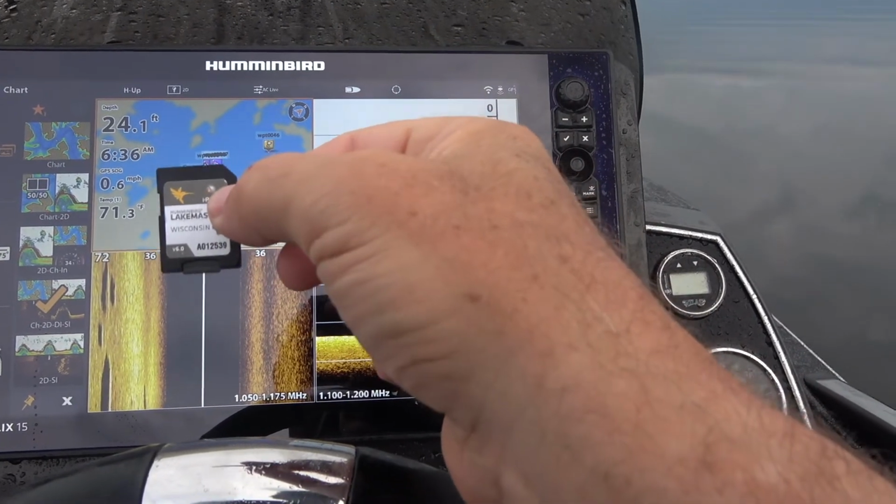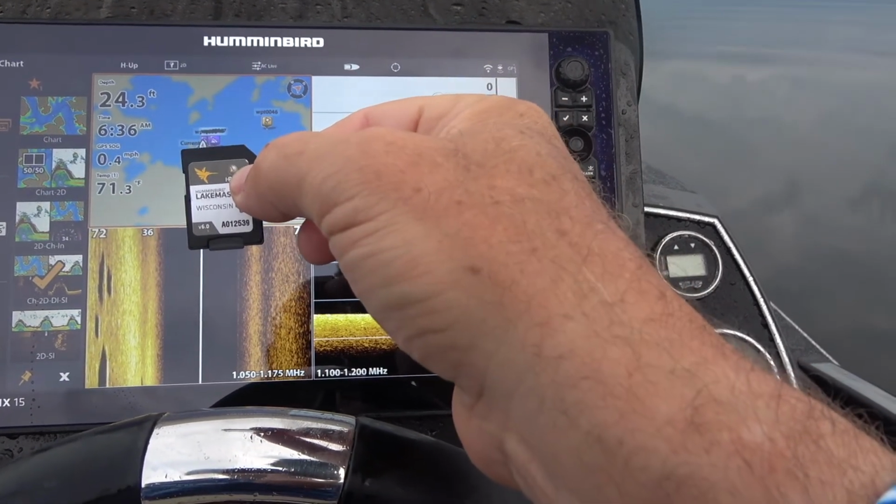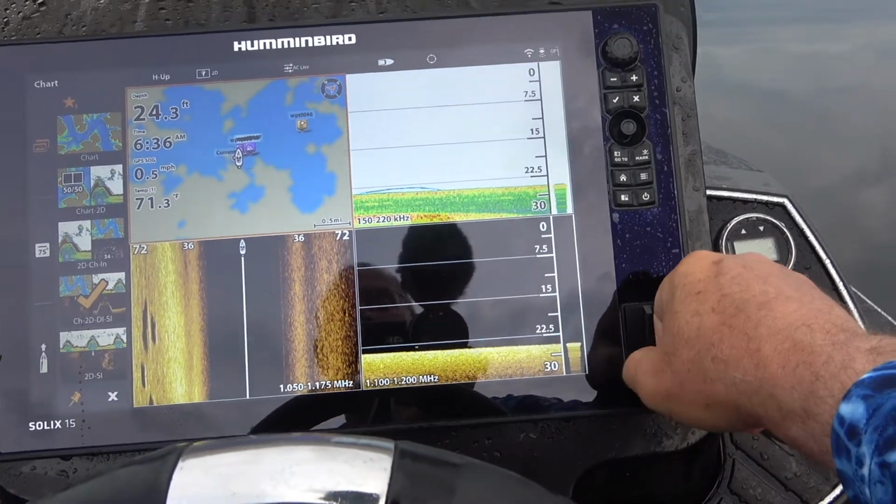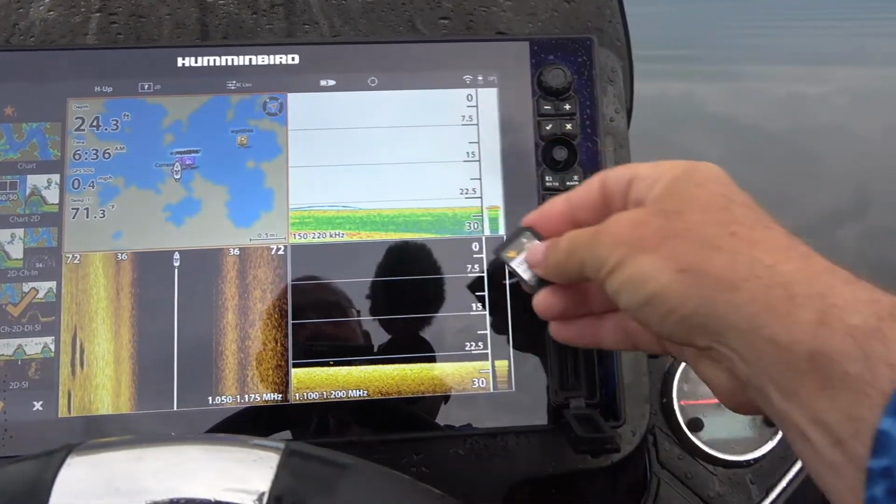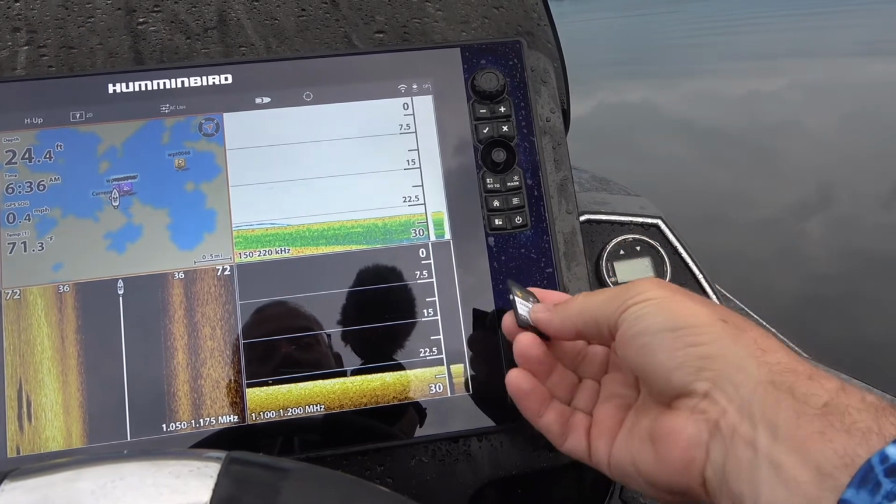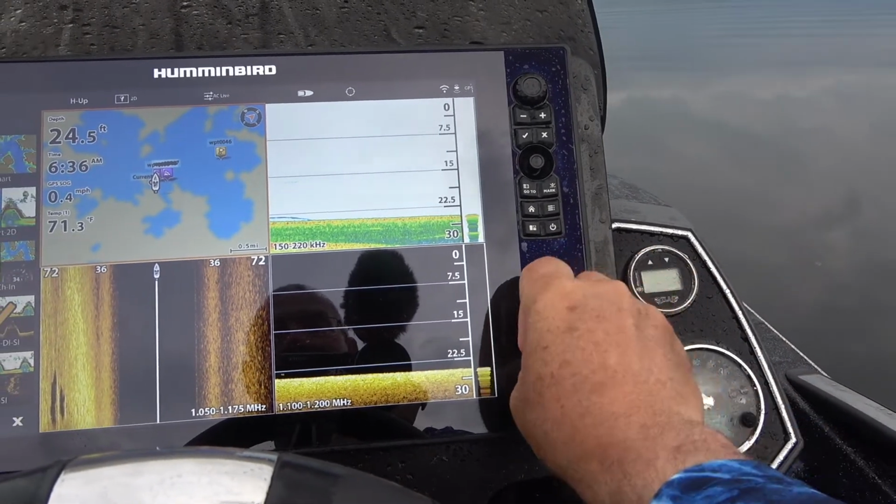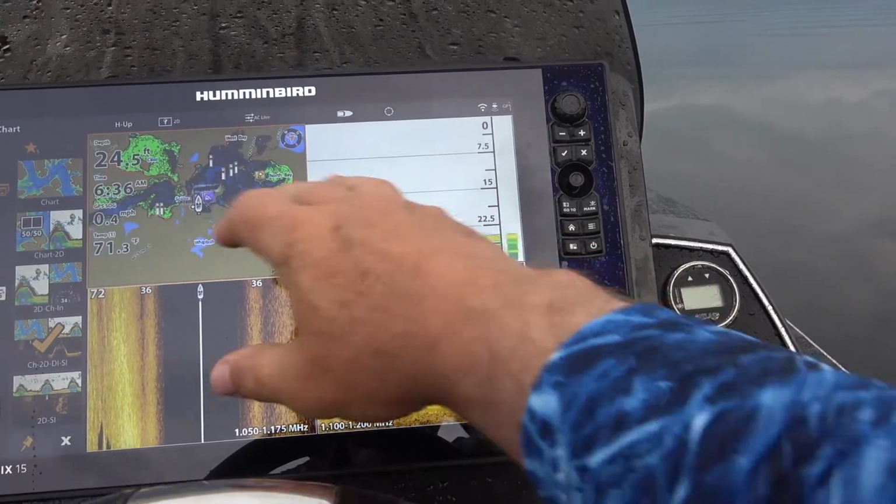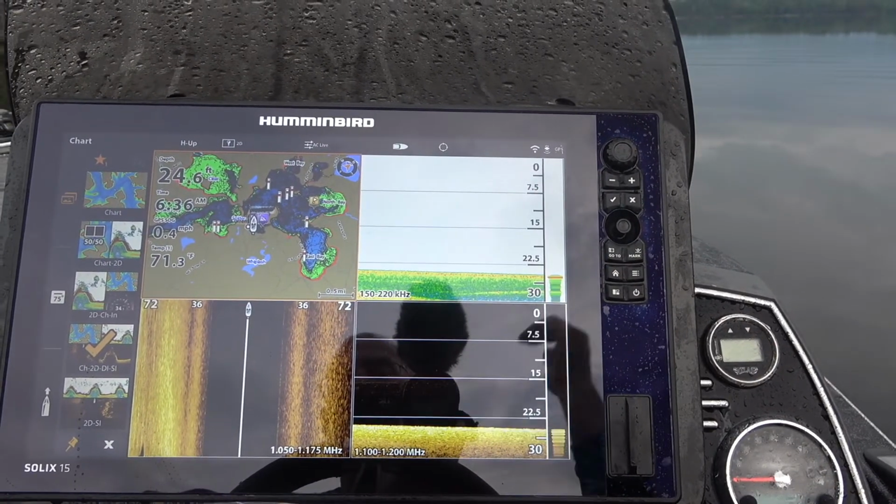I'm in Wisconsin right now, so I've got version 6.0. I'm going to pop that in. And if you look in that upper left-hand corner of the screen, I'm just seeing the basic outline of the map, and I'm not seeing much detail. So as soon as I pop this in, you can see what's going to happen.